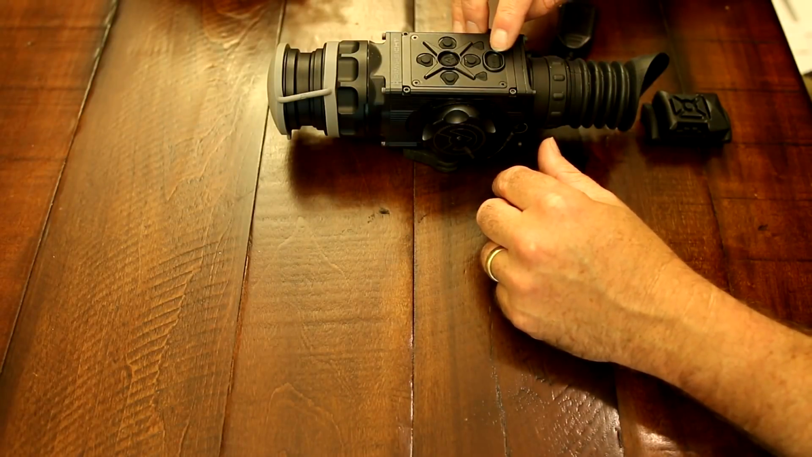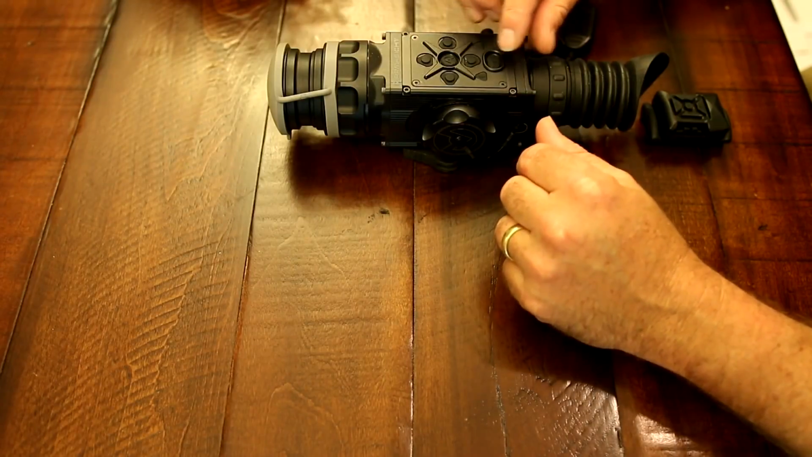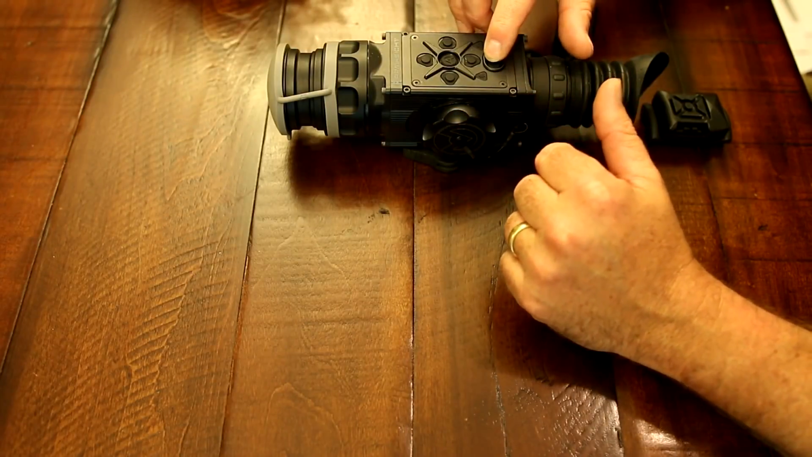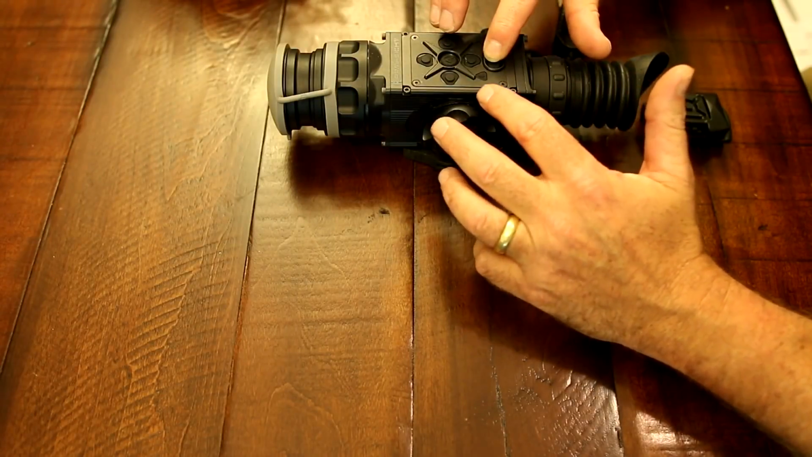Where you get into the new part is down here. As you can see, there is a power button, whereas on the standard Zeus or Apollo, there is a turn switch or knob back here to turn it from on, off to standby. On the Pro line, you actually press the button, hold it down, scope comes on, and then press it down, hold it on, down, and it goes off.